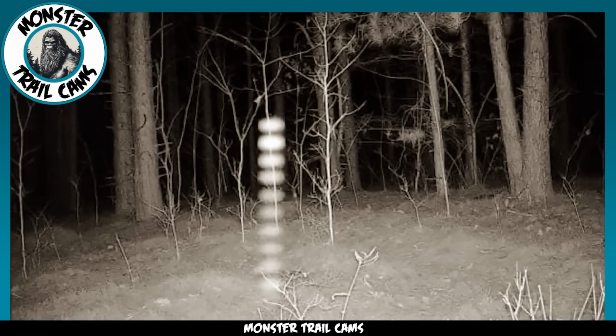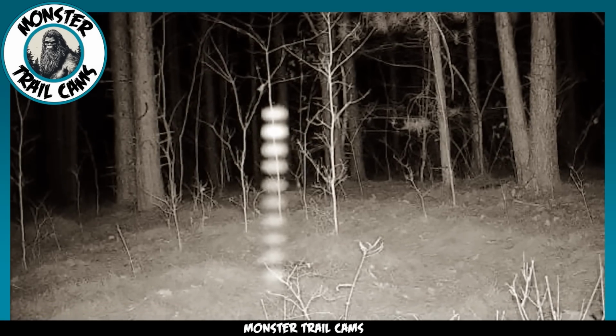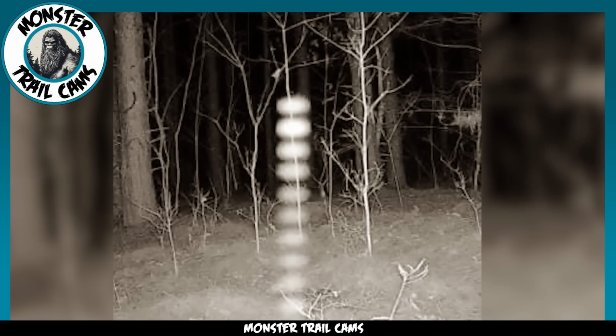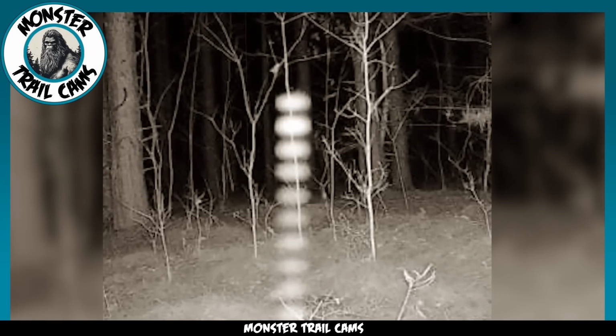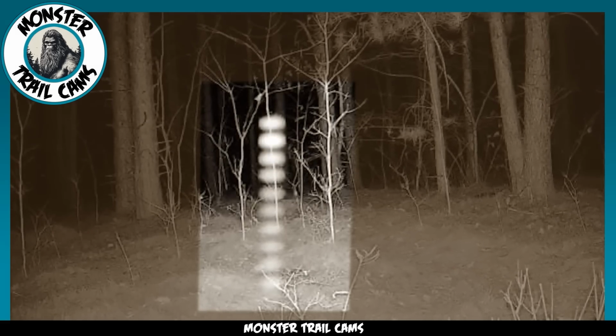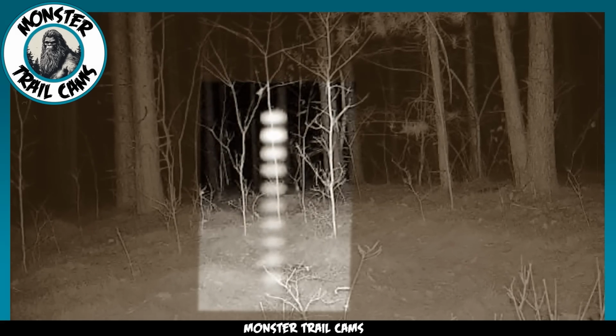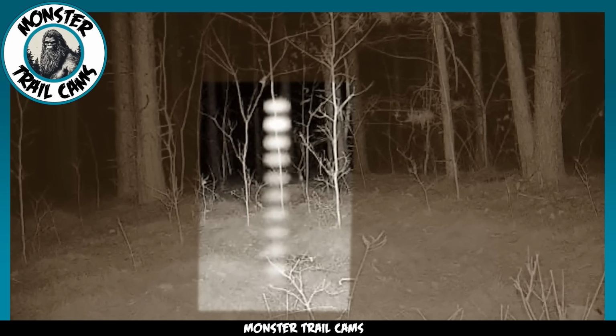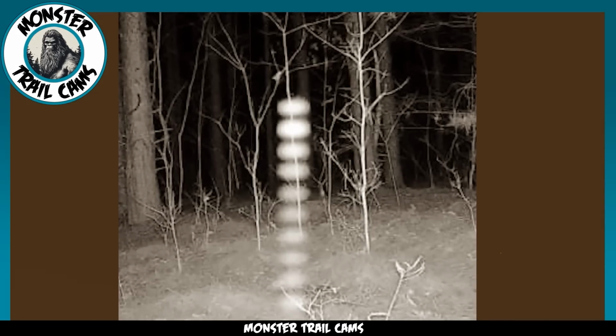By all appearances, this looks like a stack of orbs lined up vertically down the frame. Orbs are often considered as signs of a paranormal presence or electromagnetic energy. However, they very rarely align themselves in an organized form. That begs the question, are these in fact orbs? Or could we be looking at something else entirely? Your guess is as good as mine.